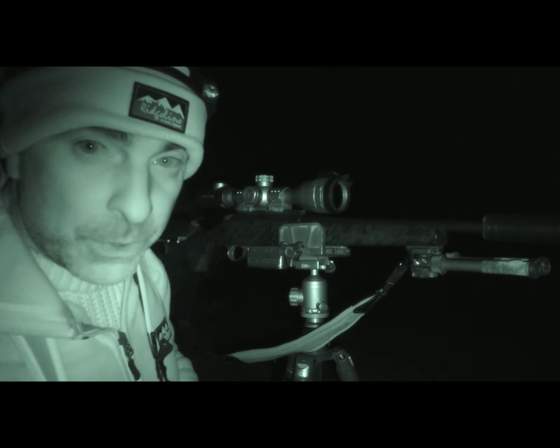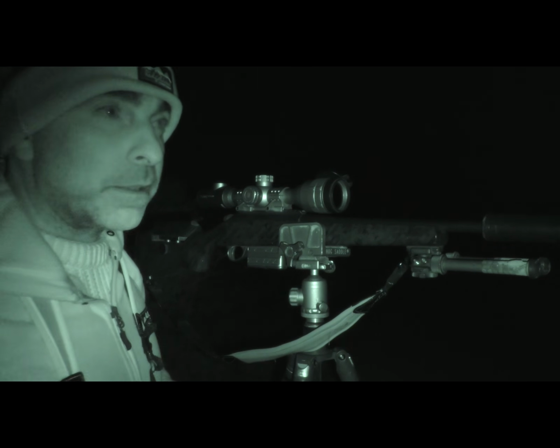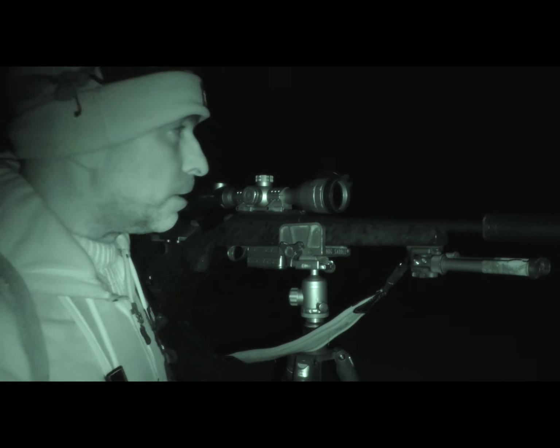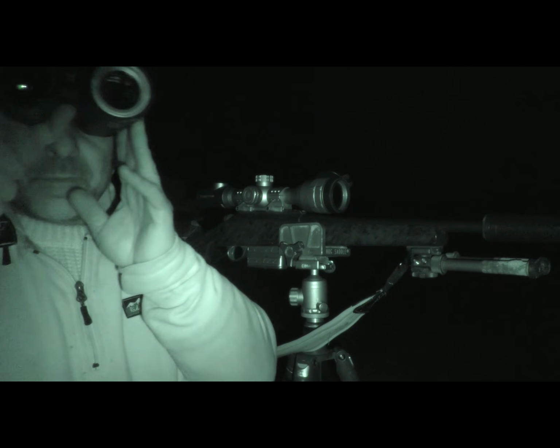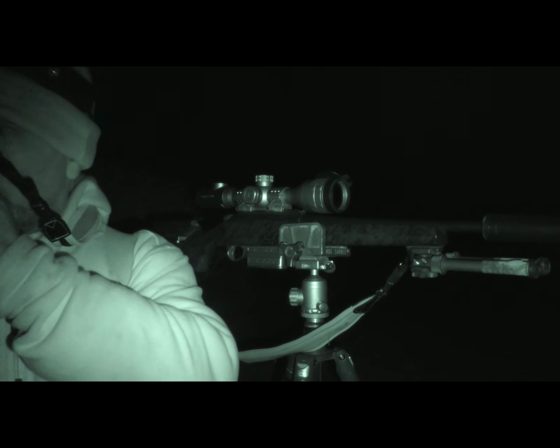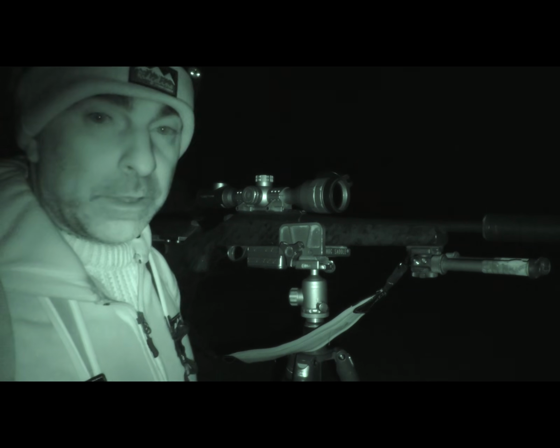So as you can see, I'm just the other side of the road now from the farm. There's a couple of fields here, only quite small, but it's sometimes worth a quick look to see if there's any foxes poking around, because there's a few rabbits on here. But at the moment, I can't see anything out. So I'll probably just give it 5 minutes and then call it a night.